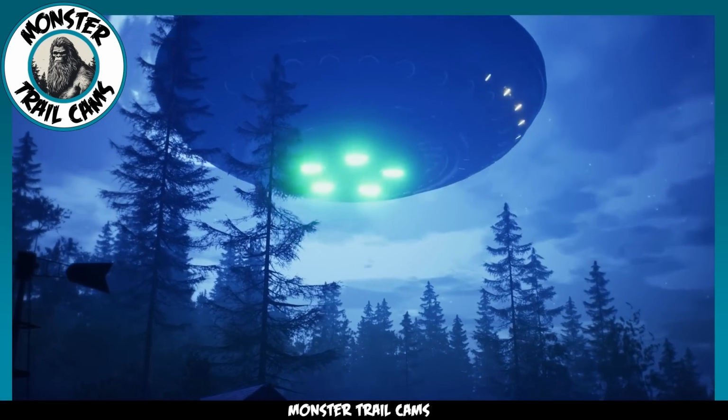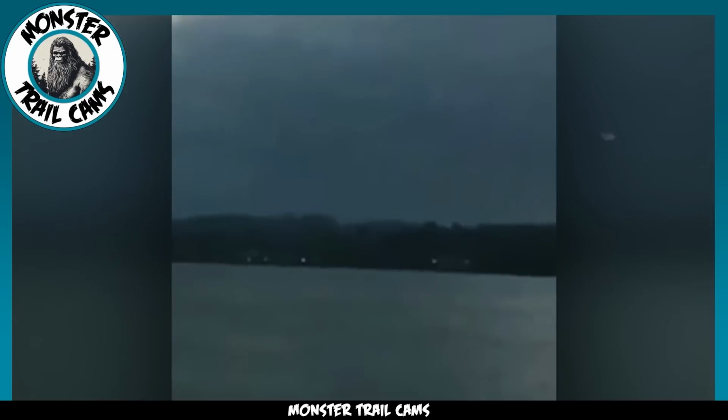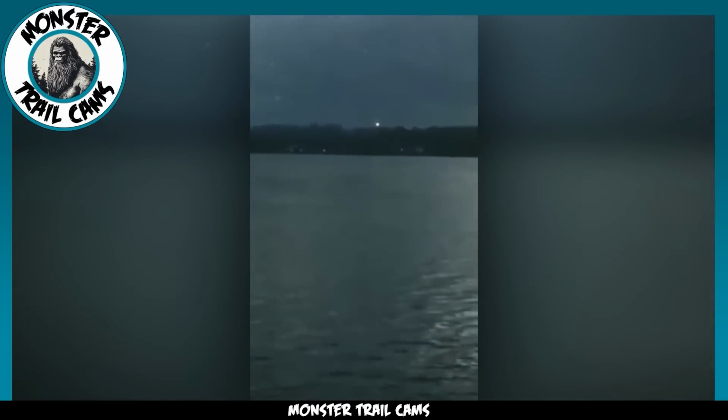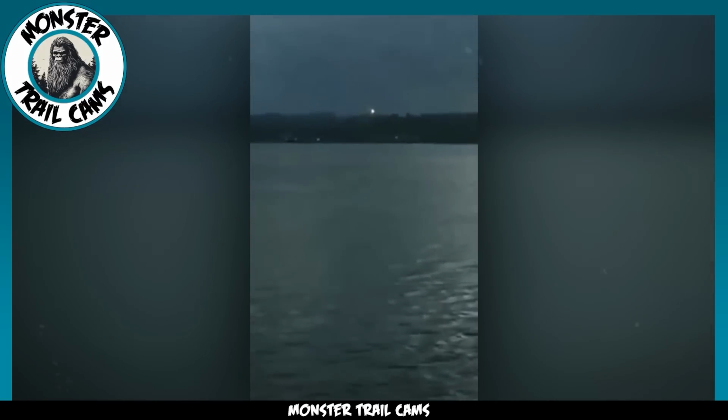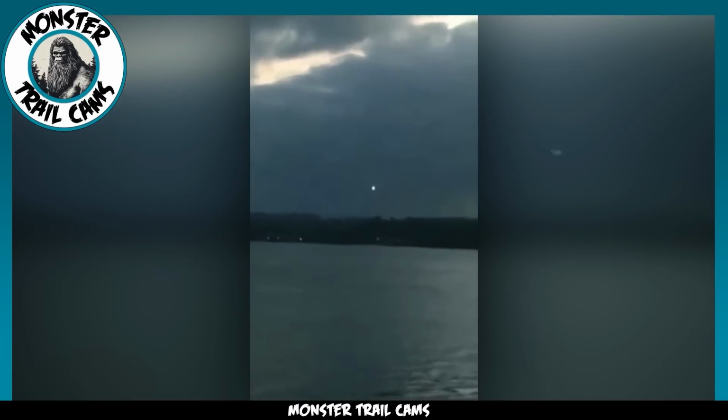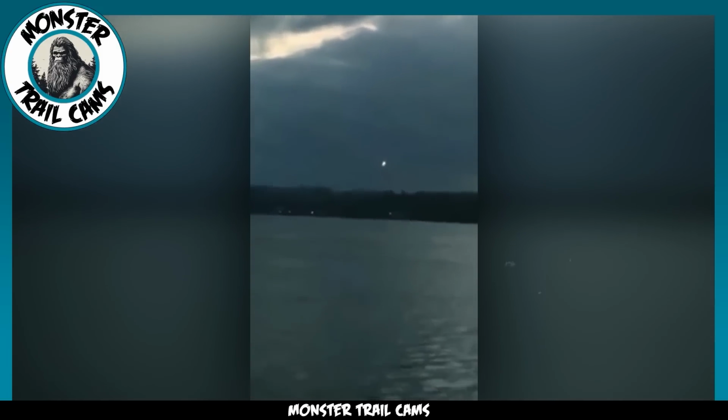Yet another UFO sighting has caught our attention. A user on TikTok recently shared a captivating video that showcased a mysterious, bright light illuminating the evening sky. As dusk settled in, this brilliant light became even more prominent against the backdrop of the darkening horizon. What's puzzling is how abruptly the light behaves. At one point, it momentarily disappears, only to re-emerge higher in the sky than its original position. You might wonder, how can it possibly move that swiftly?